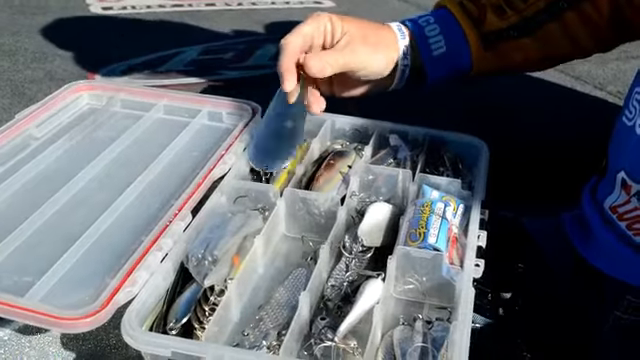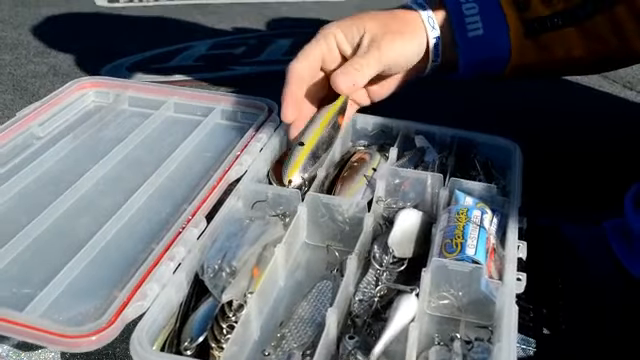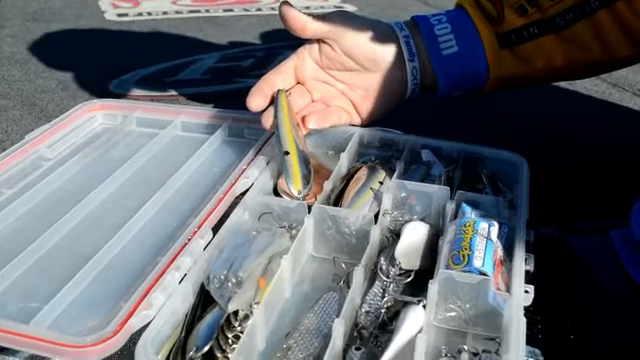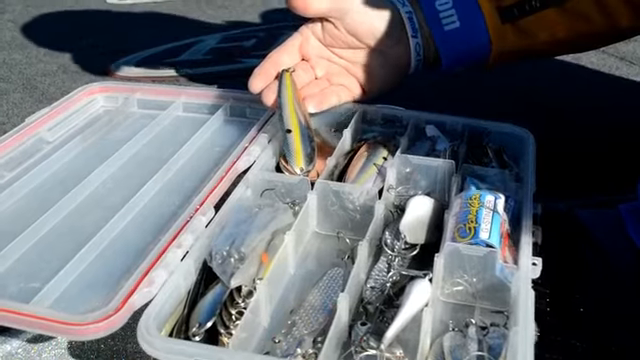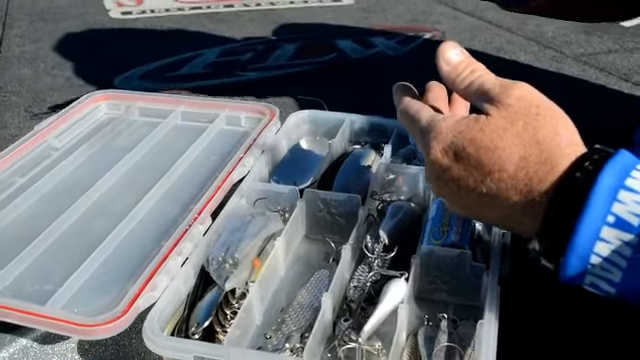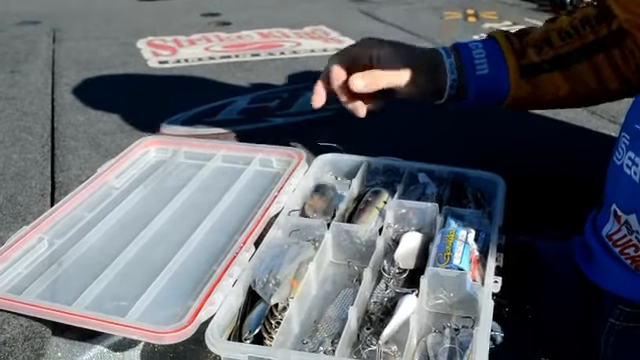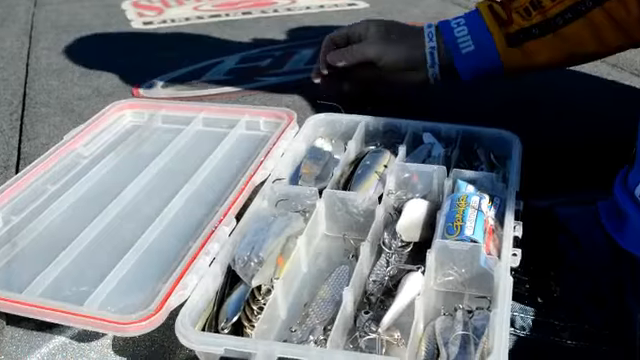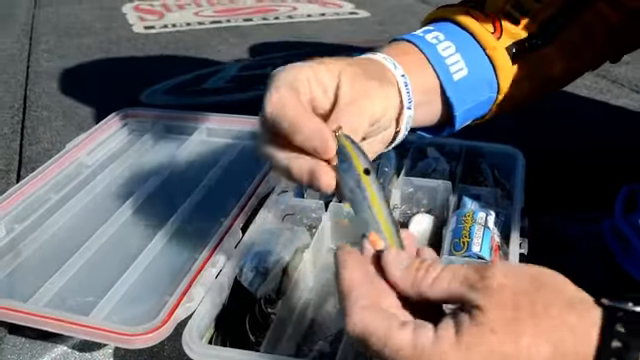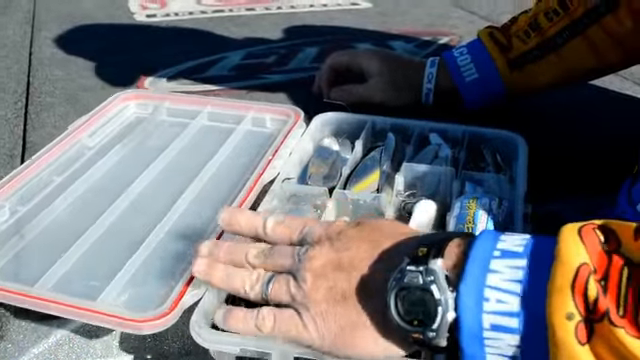The spoon that I like absolutely the most is of course the Strike King Sexy Spoon. They've helped me win so many tournaments over the past 4 years. They've just produced big key fish for me. It's a big profile. This spoon is a cradling spoon. It has a thump to it, and it's just a spoon that fish just can't resist. We've got the big one, and we also got the little small sizes in it as well. So I like depending on the size of the shad.